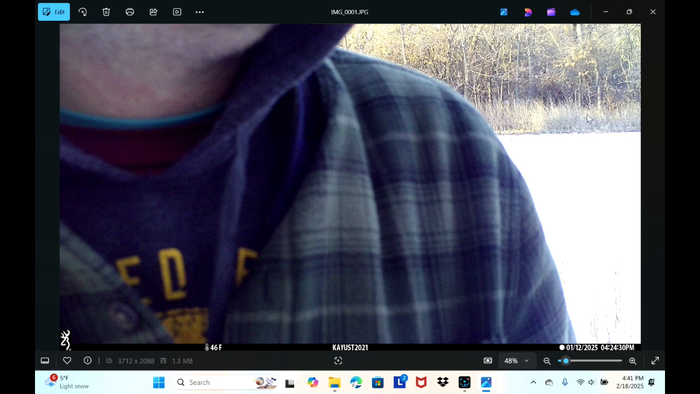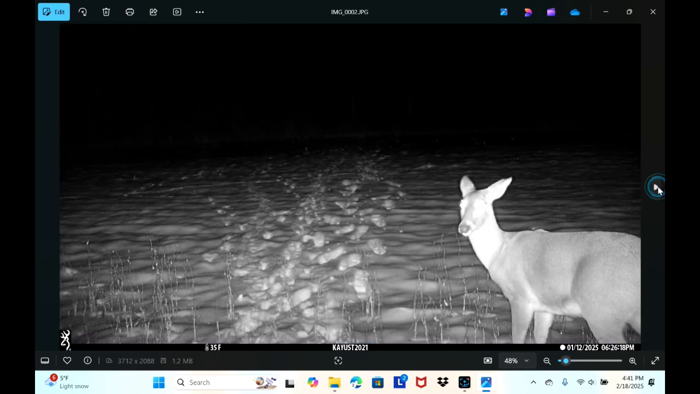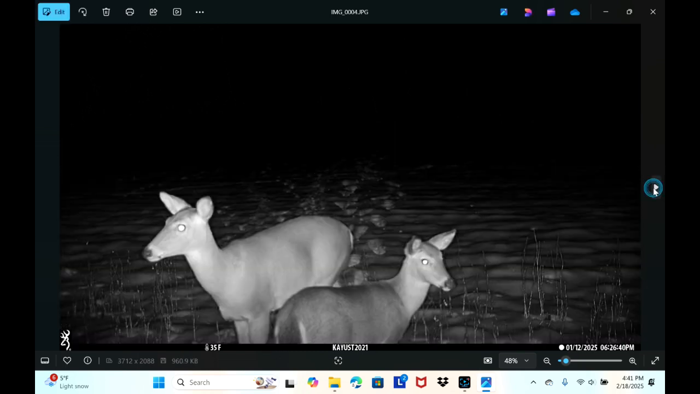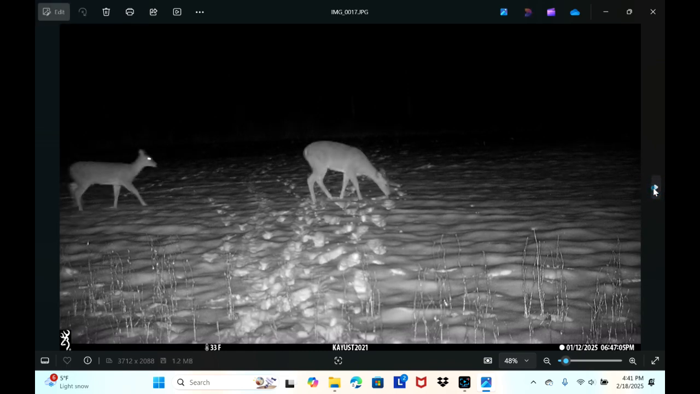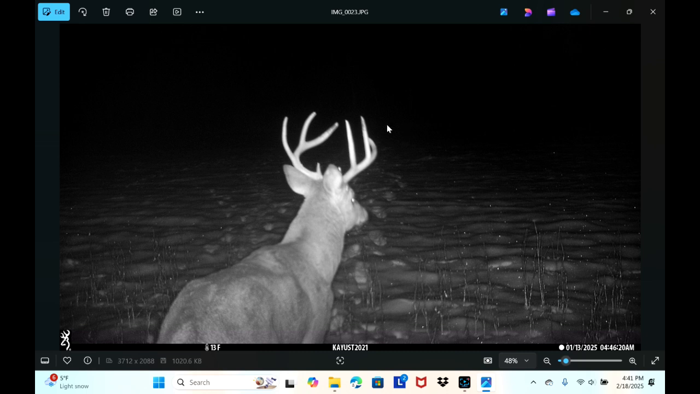That is a picture of me when I was putting the camera back out. You can see we had some snow on the ground. You can see it's kind of interesting actually. This is my footprints whenever I left. That deer come in same day, a couple hours later, right back behind me. It was 35 degrees on that day. Couple does in there. Does. There's a decent buck.